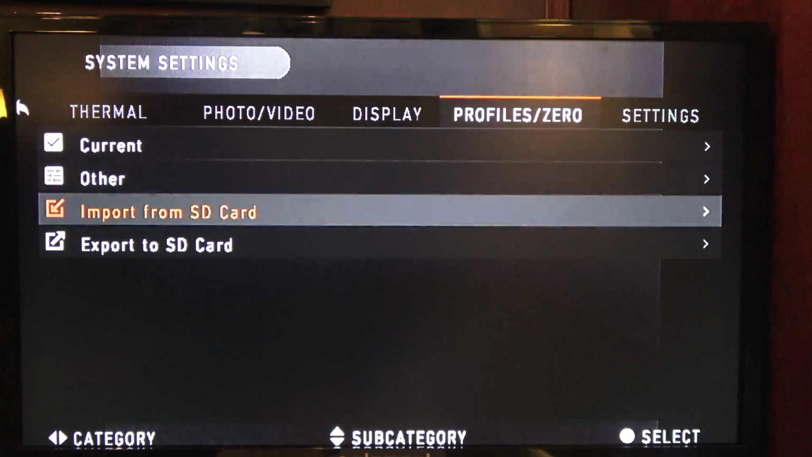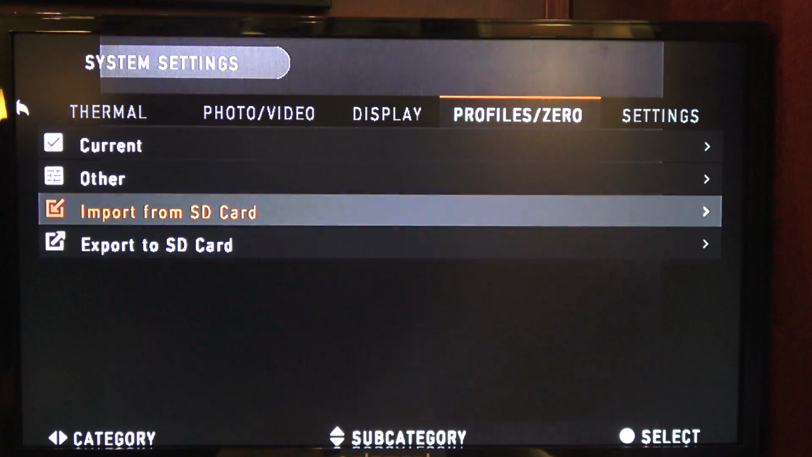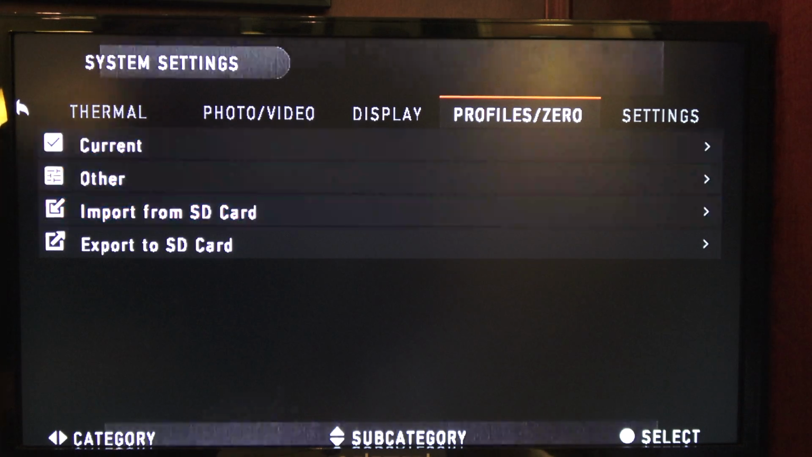Import from SD card. This is new. If you're an X-Sight 2 user, and this is your first Thor, this is a new feature. You can actually export your profiles to your SD card, and then you can re-import those. So once you set up your profiles, you export those to your SD card. If you ever lose your zero for some reason or mess it up, you can go back and import from your SD card, and it'll import your profiles with your zeros. So it saves them for you, so you can reload those at any time. That's an awesome feature. Hopefully they bring that to the X-Sight 2, which I'm guessing they will.